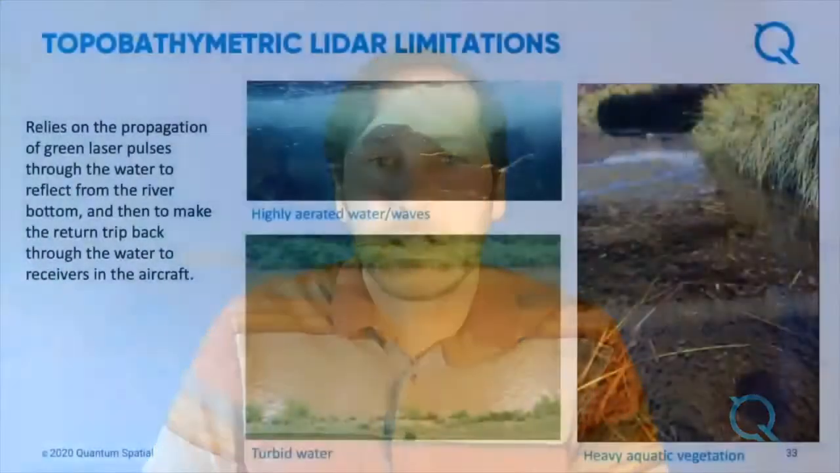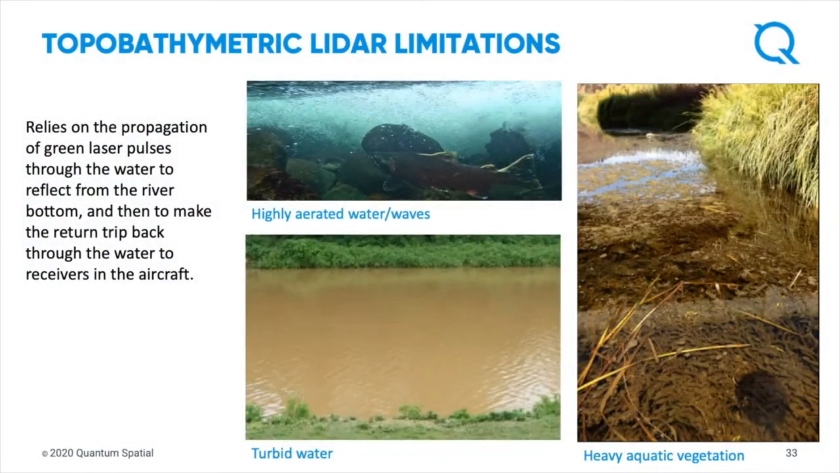But this technology doesn't work everywhere. The biggest drivers to success for any topobathy lidar project are going to be how clear is your water and what's the bottom reflectivity. Keep in mind that that laser beam needs to enter the water column, make it to the bottom, and bounce all the way back to the aircraft. So if the water is really turbid, it's going to lose power and not make it back. If it's aerated, it might scatter all the way. And of course, if there's floating vegetation in your stream, the laser's never going to penetrate that. So there are 3 primary sensors that we use.